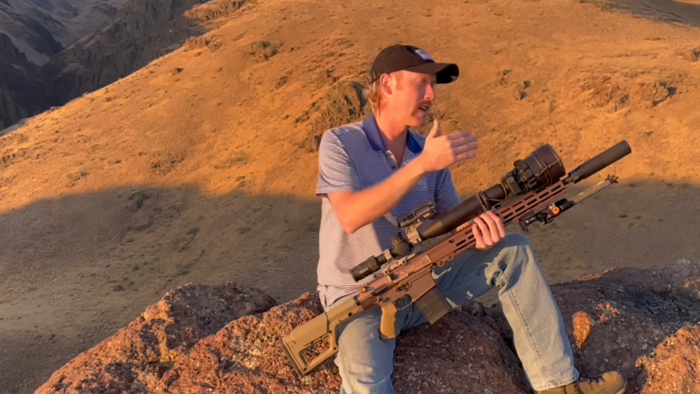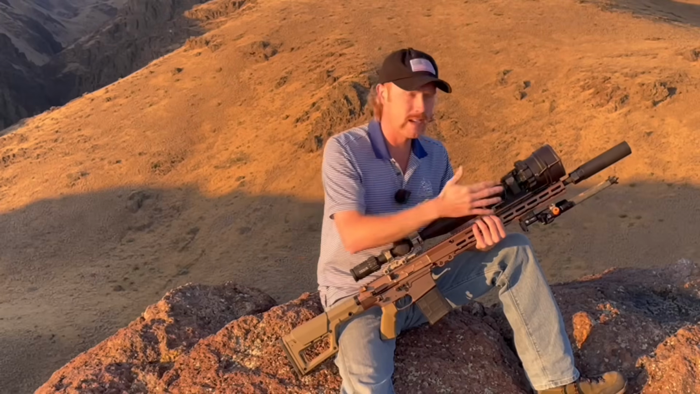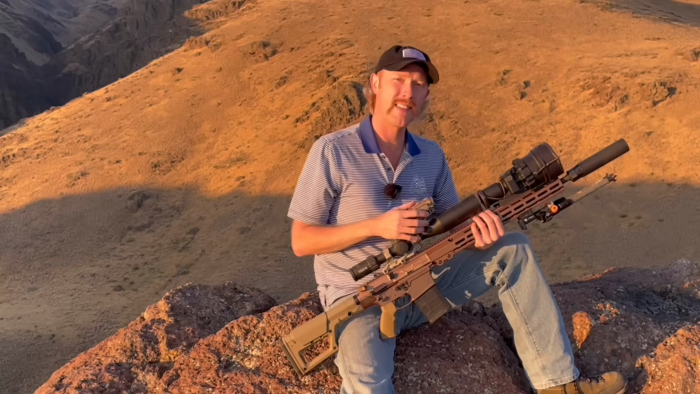Then we're going to take a look at white phos versus green phos clip-ons. So what does the image look like in white versus green, and what are the pros and cons of each? We're going to take a look at white light. How far can I shoot a white light after dark? Obviously, night vision can be very expensive. White light is a great alternative, but how far can you actually use it?